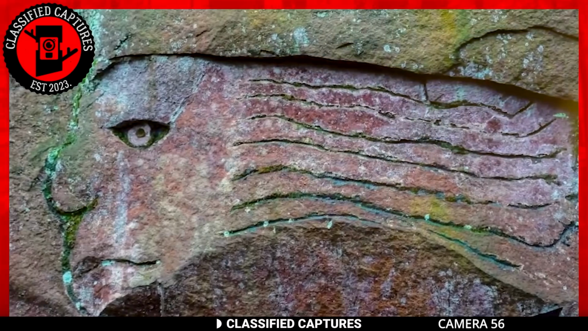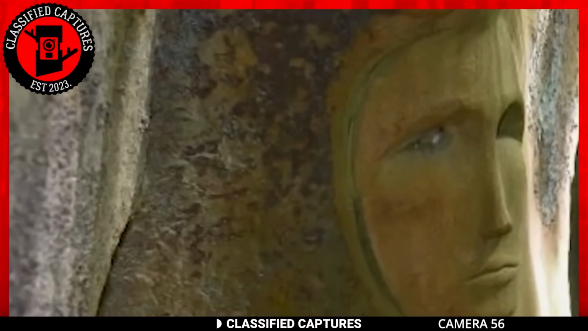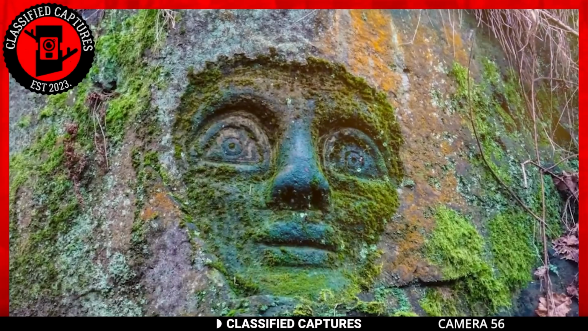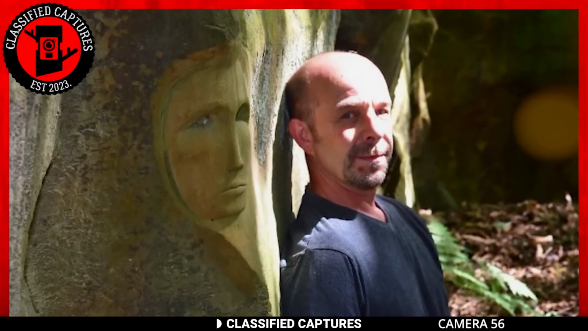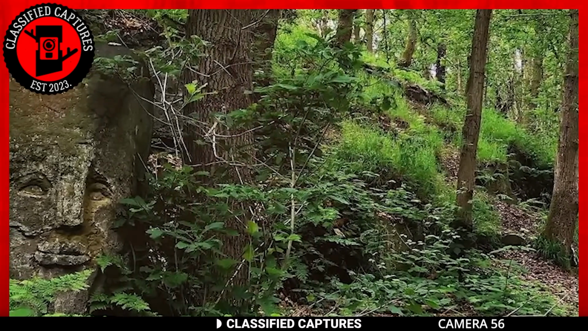Now, you might think these faces tell tales of a bygone era, relics of ancient civilizations, or symbols of nature's mystique. But the truth behind these enigmatic carvings is as surprising as it is simple. They're the work of modern artists, driven by their passion for creativity and a desire to infuse the wilderness with a touch of the surreal.